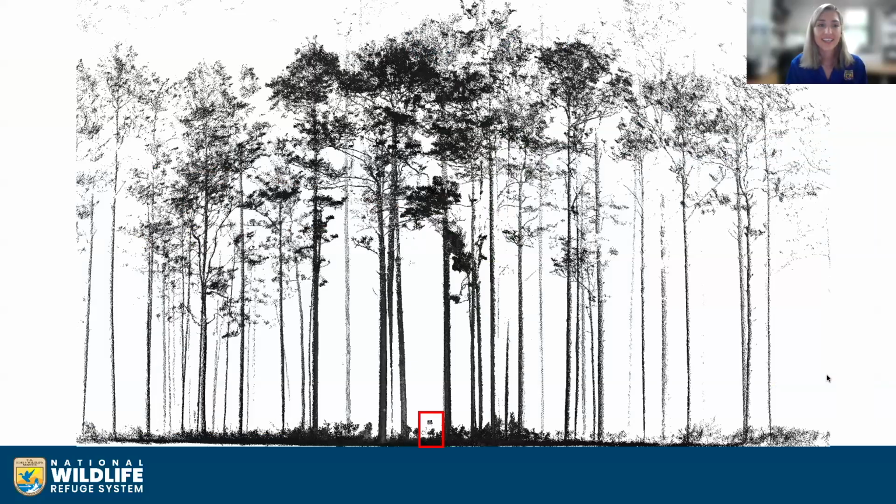Here's a very zoomed out example of one of the point clouds from St. Mark's National Wildlife Refuge in North Florida. I often get the question, what is the range? And as you can see from the screenshot of a point cloud, it has the potential to reach out a very far distance. The sensor collects information as far as the point of light can reach.